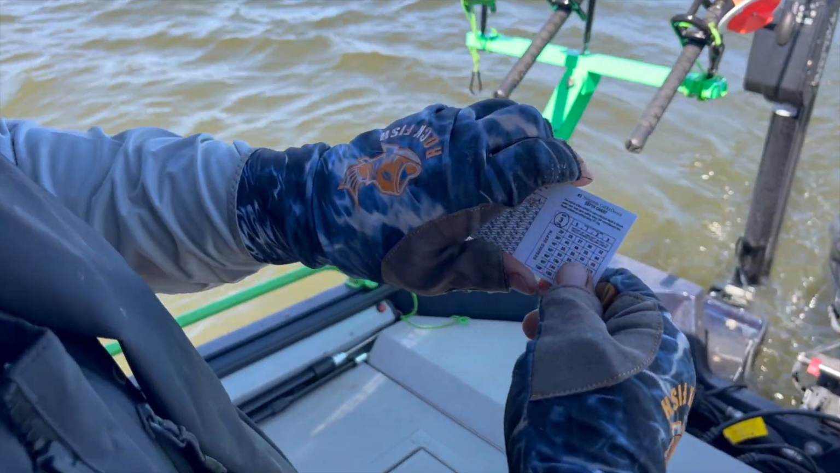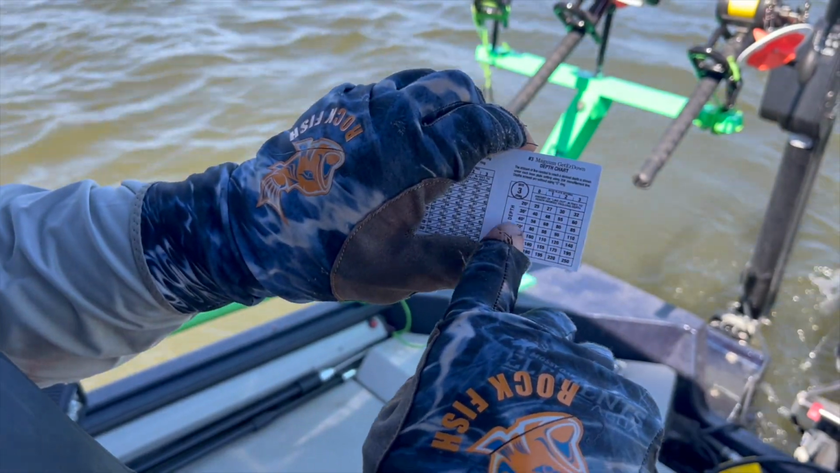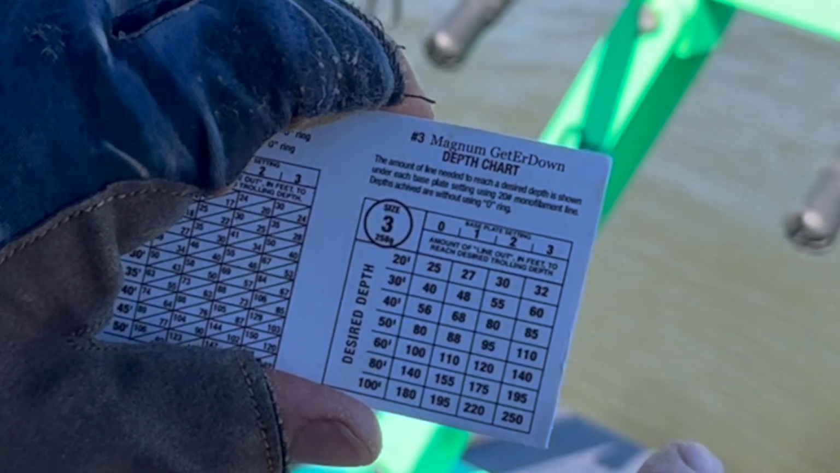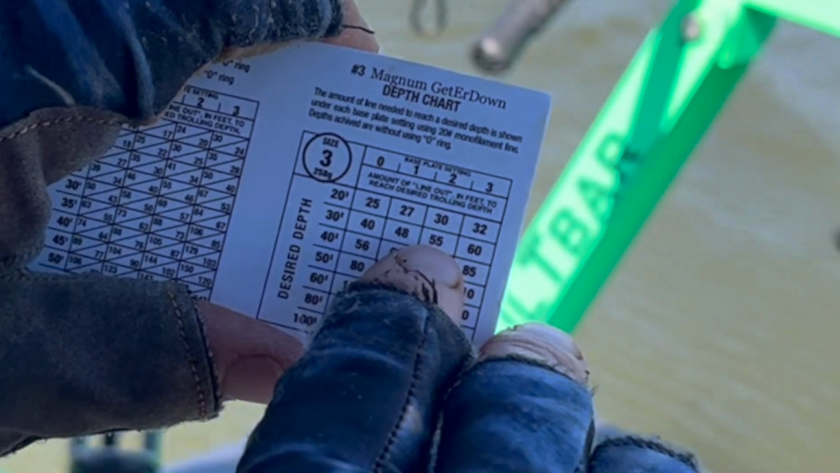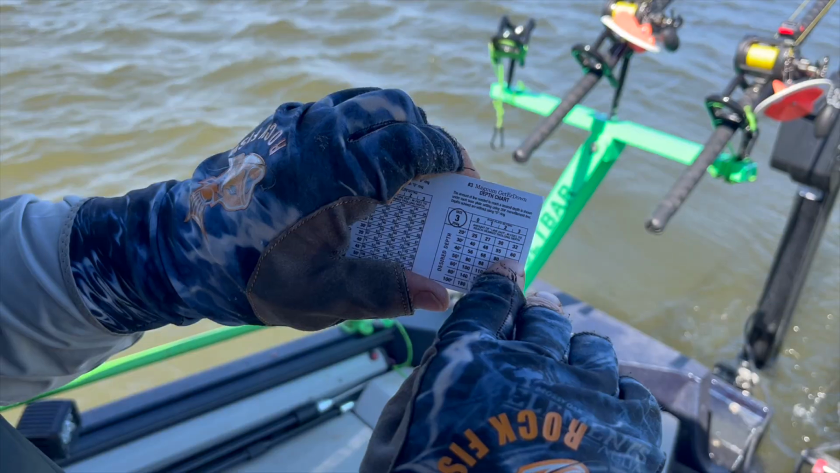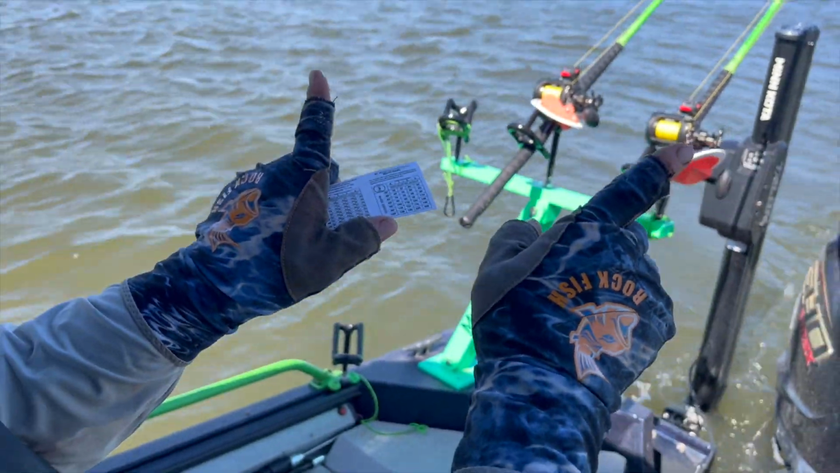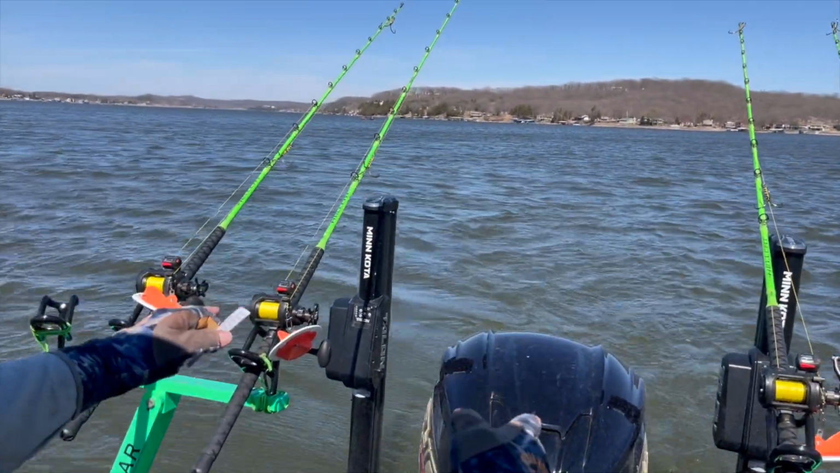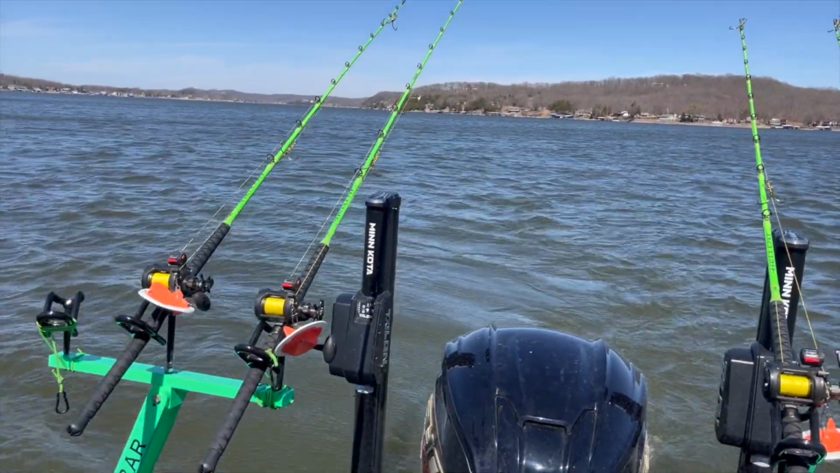This is our chart. We are running magnums. So through here, here's the depth we want to go. Right now we're in 30 foot of water. I have mine set at 2, and then I have mine set at 3. So I'm gonna run my outers at 60 foot in depth, and then my 2 centers are gonna be at 55, and that'll get us right down to that 30 mark.